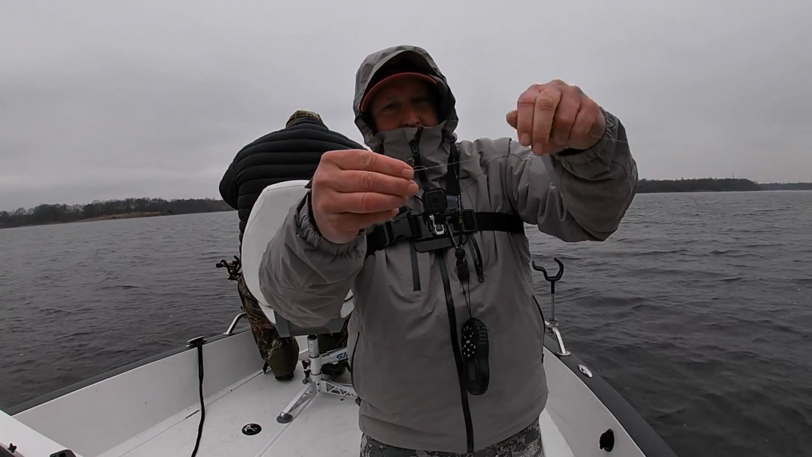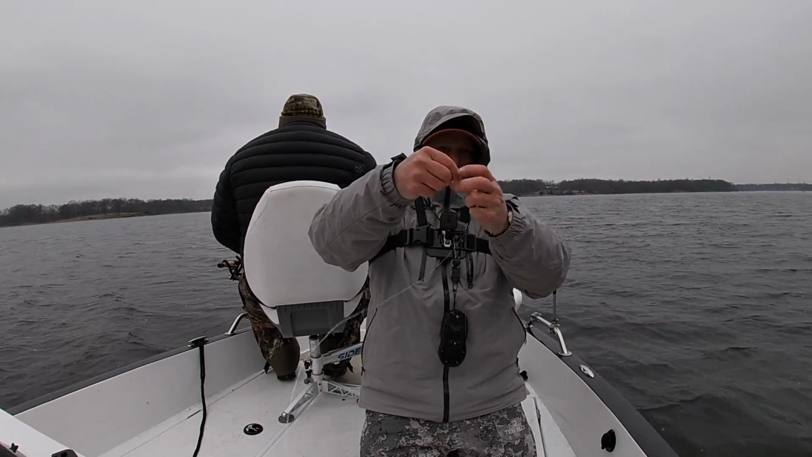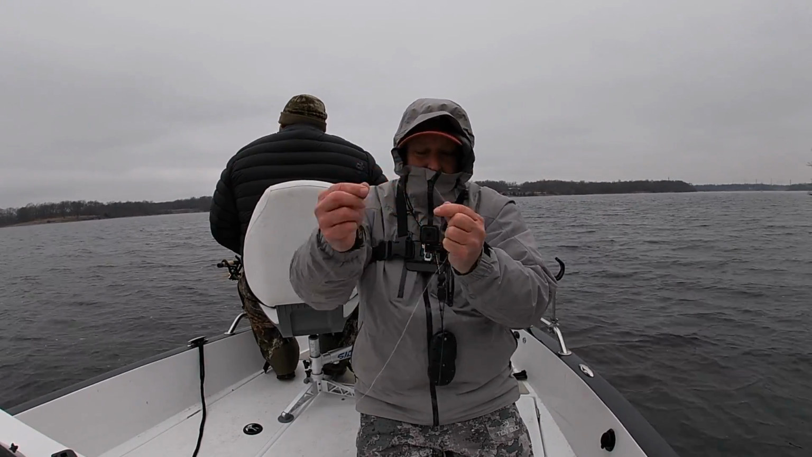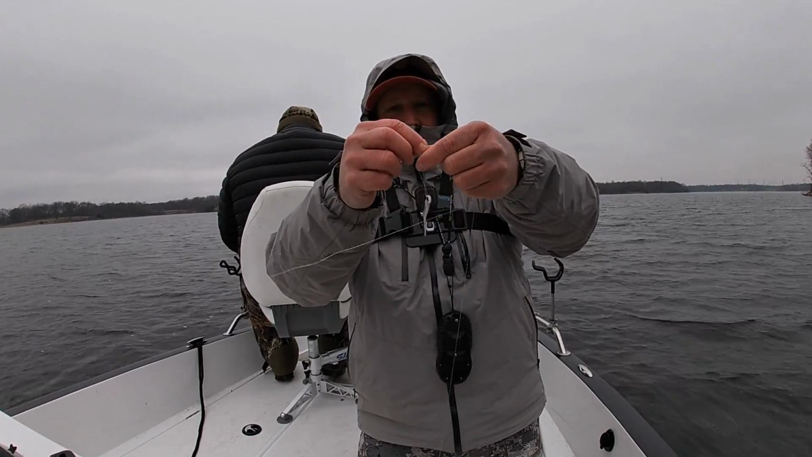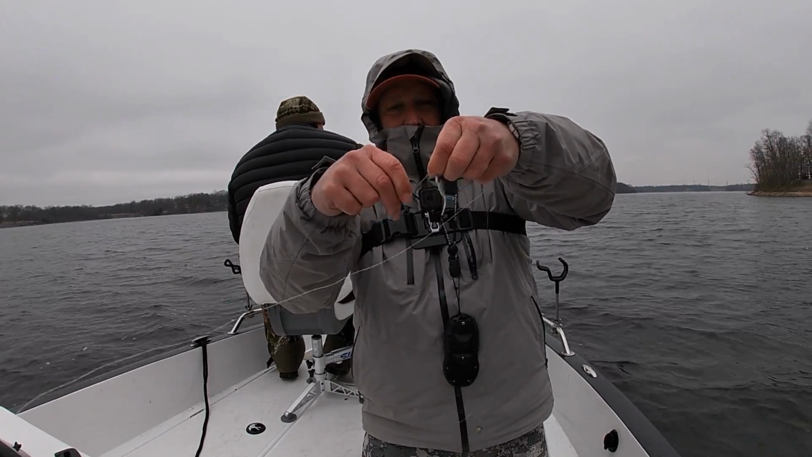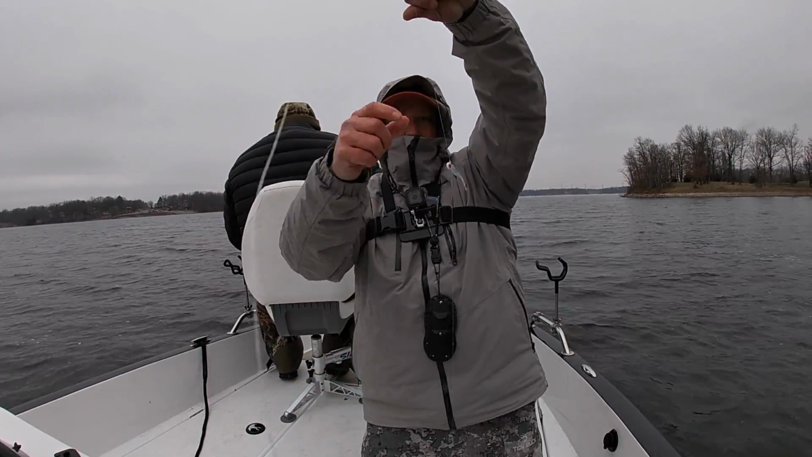That's black and chartreuse with the natural color 16th ounce big eye head. Go up about 16-18 inches, and I tie a Palomar knot, and that's going through a 16th ounce white big eye, and that's our new color of crappie kicker, electric minnow, that'll be available here before too long.